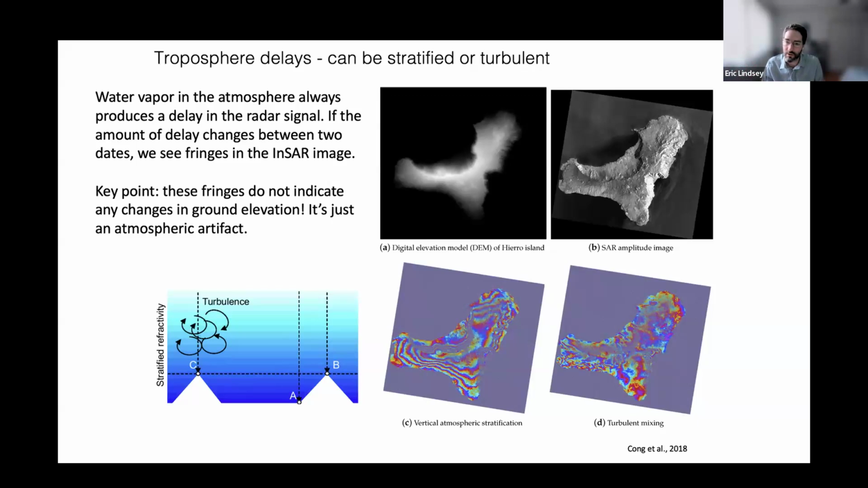And it also means that you can check if you have ascending and descending data from the same volcano. One way to figure out if the deformation is real is to look at one or the other, because one of them might be stratified and the other one might be turbulent. So you might see different noise patterns in those two images.